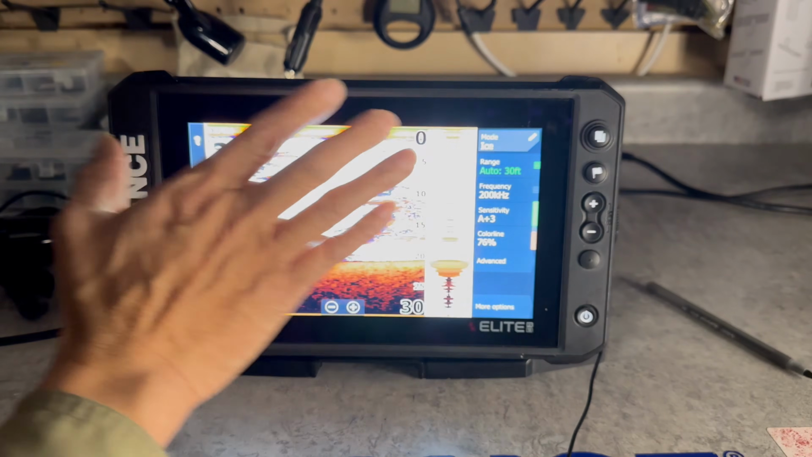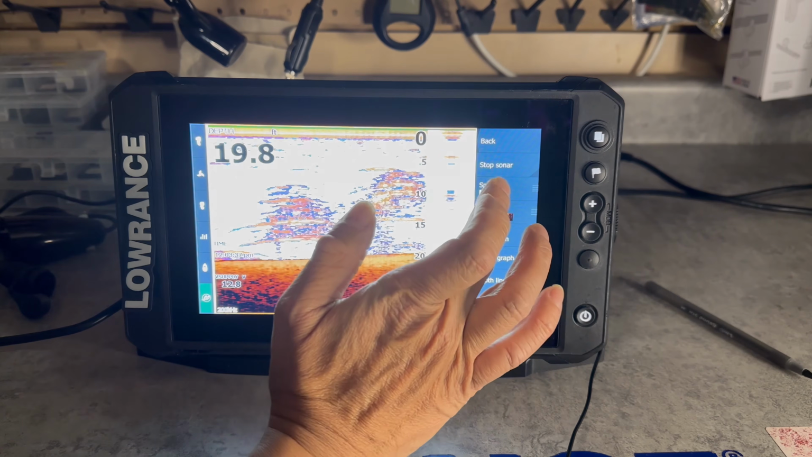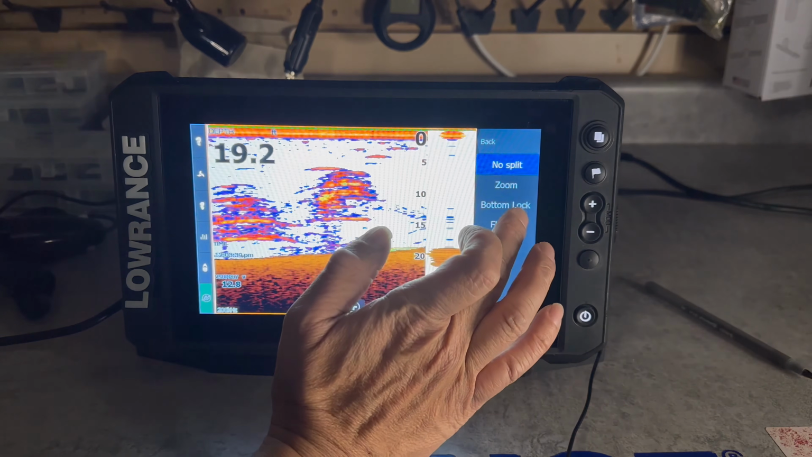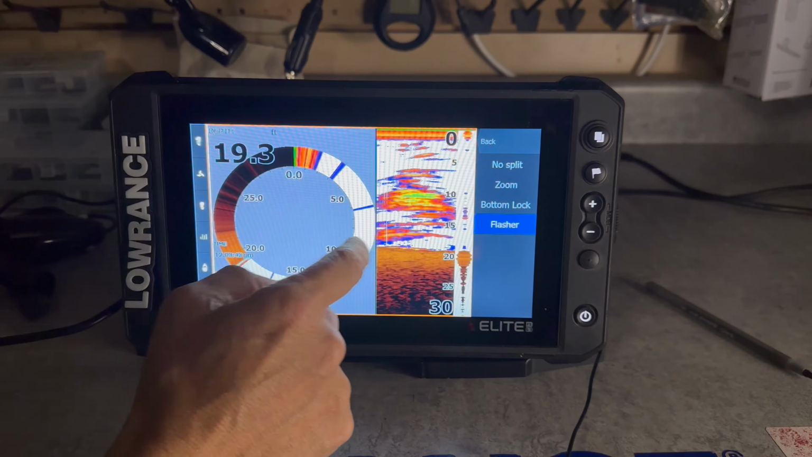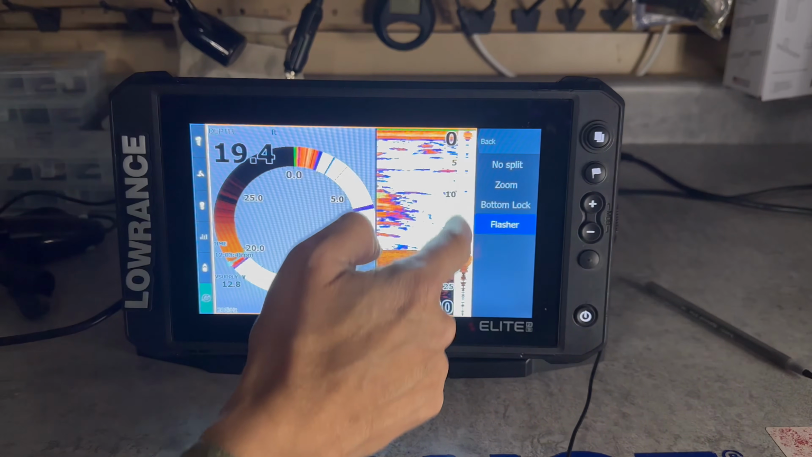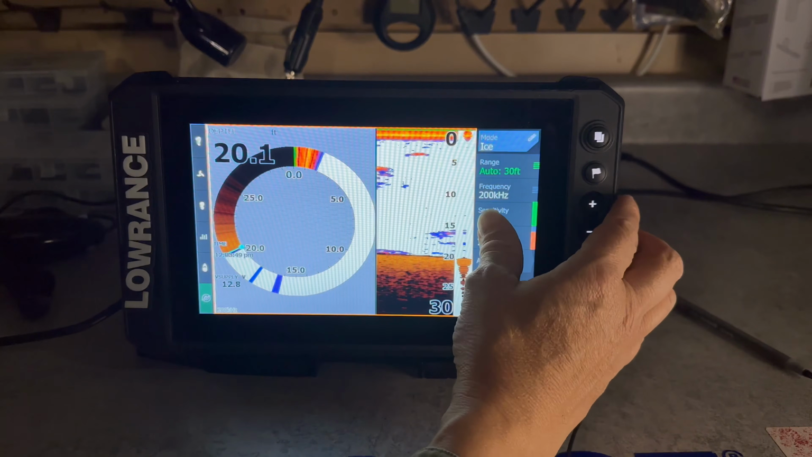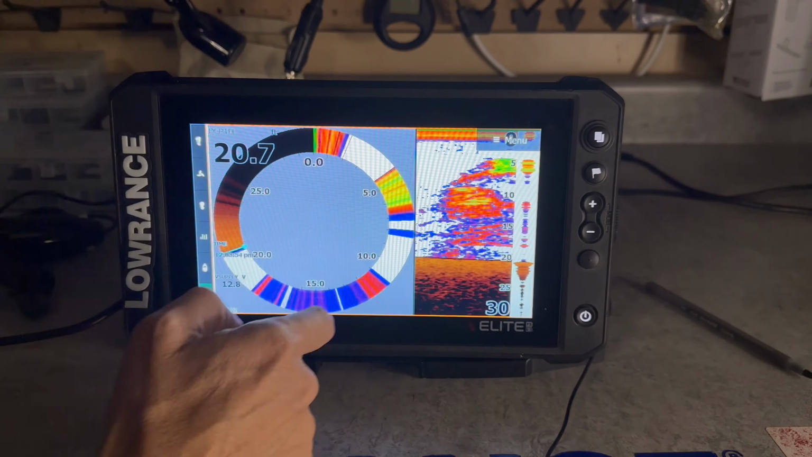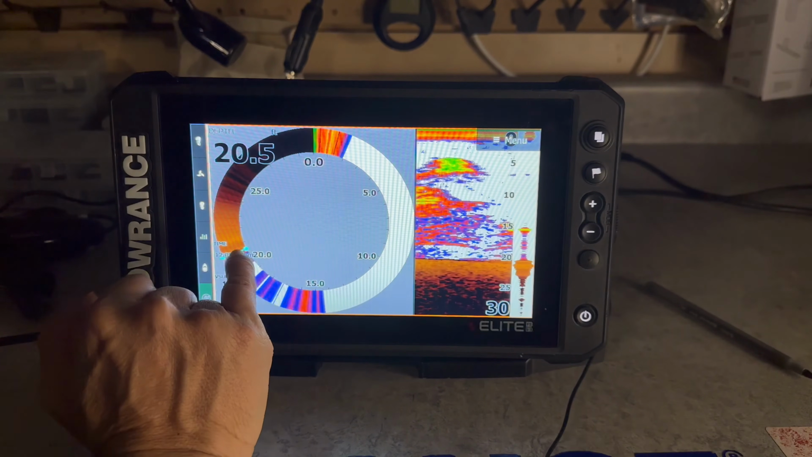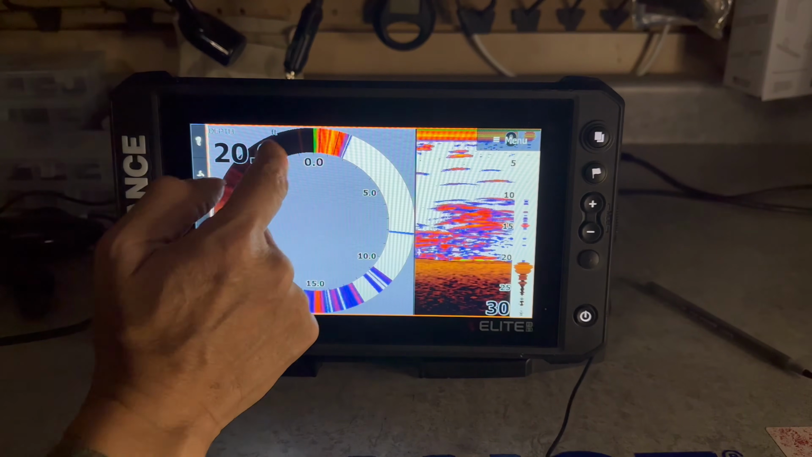So we've got our fish finder going. We go to more options and we want to turn on a flasher. We go to the split and we turn on the flasher. There's your flasher mode. There's your sonar mode. There's your vertical flasher. There's me making everything bigger. So there's my vertical flasher. There's my circular flasher. My bottom's in light blue. There's your hardness.